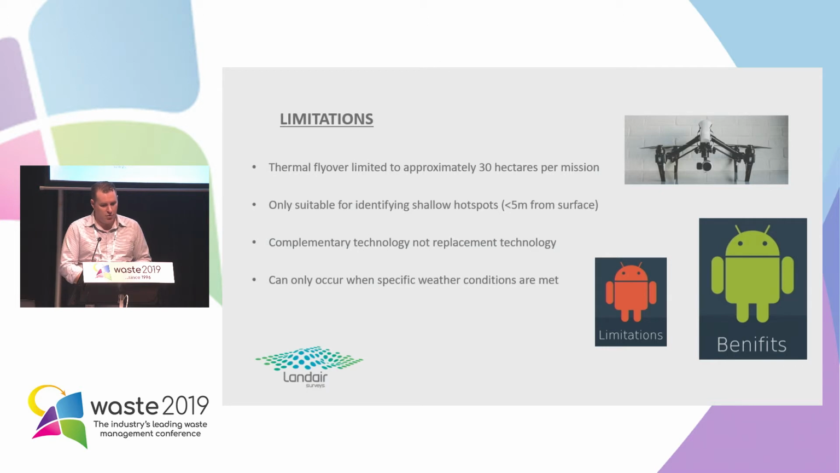And it's best to do it early morning as well, so that way you don't have solar radiation heating up the grounds. Early on, when we were doing a couple of guinea pig runs on some sites, we were amazed at the data we could pick up, until we created a 3D mesh and realised that on this hot day of 31 degrees, all the north sides of bund walls were really high temperatures. We were amazed, this technology is amazing, but when you looked into it, you worked out that's solar radiation, it's not a hotspot. So we worked out that early on with that mistake.